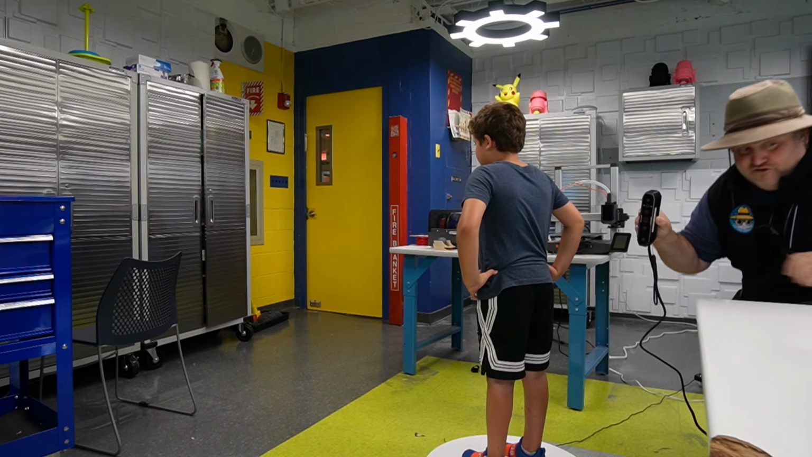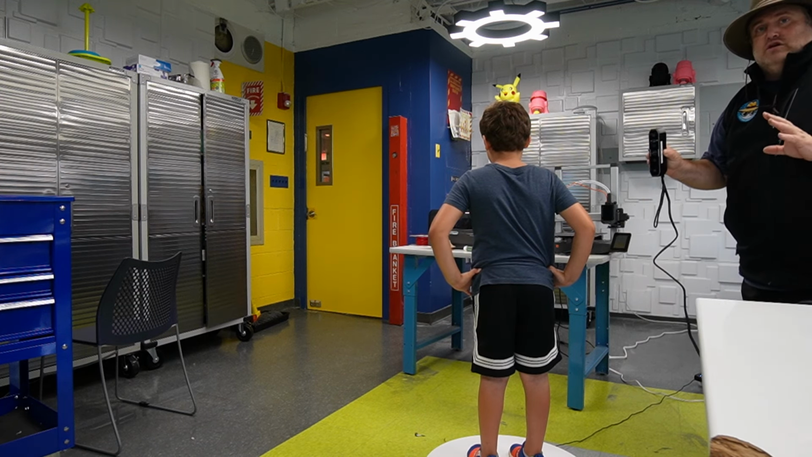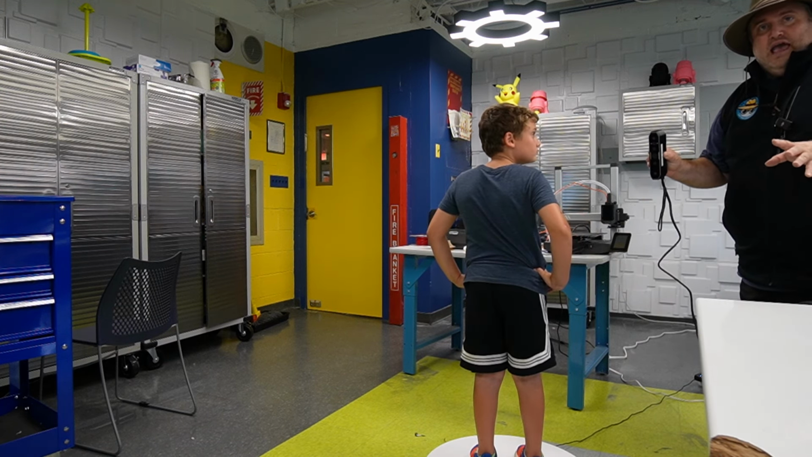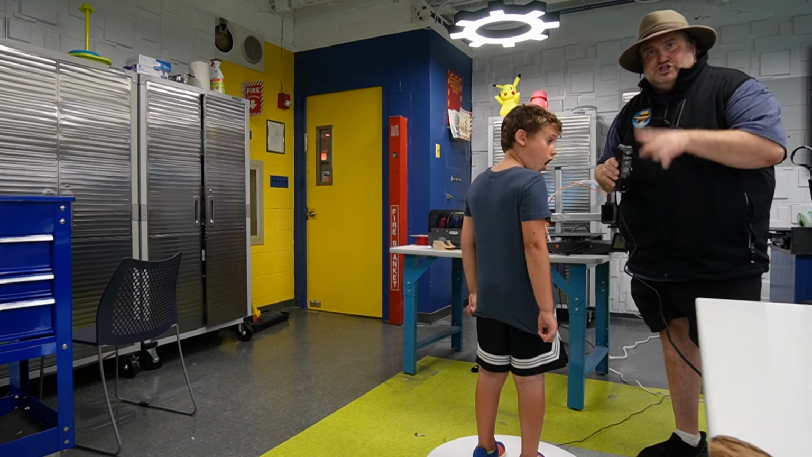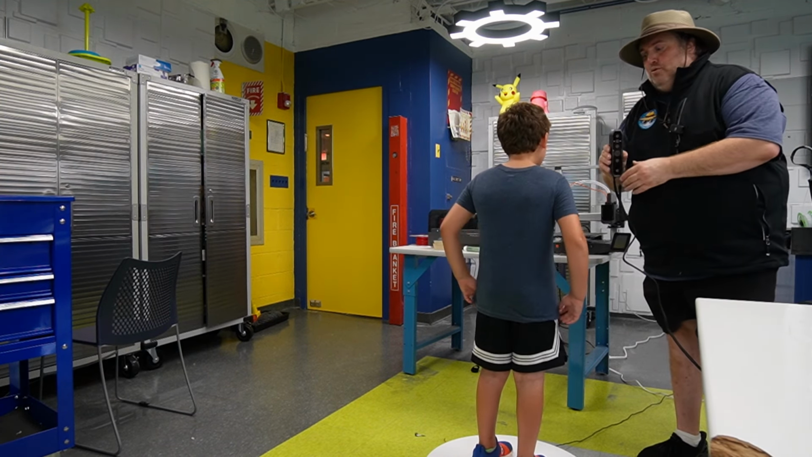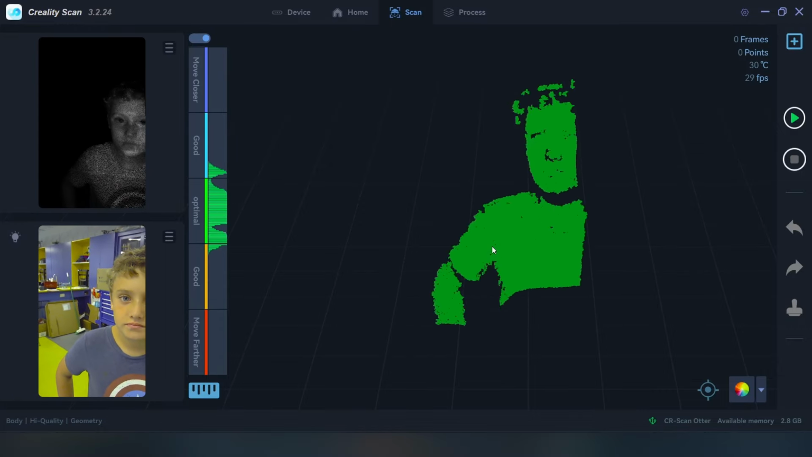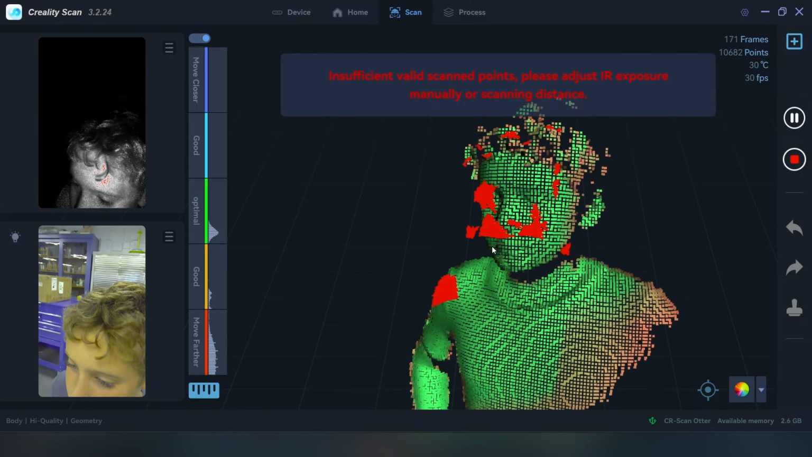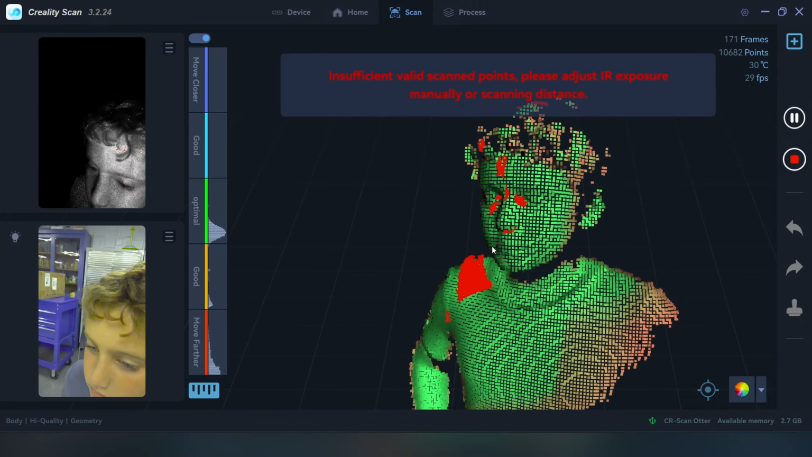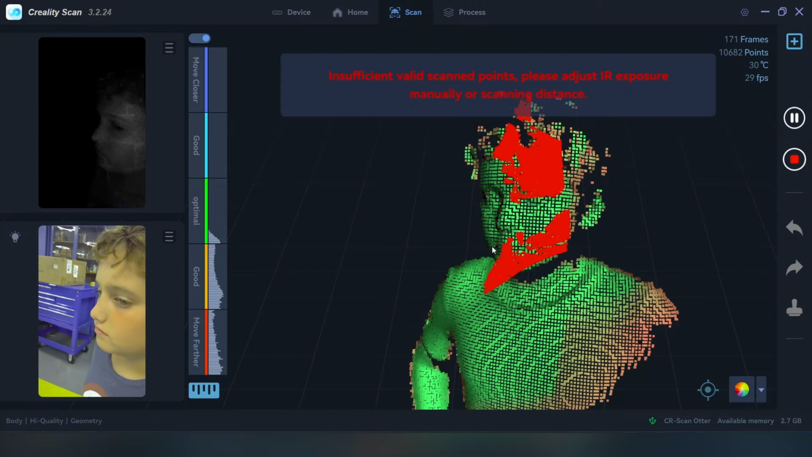The best thing to do when you're scanning, here's a big tip: you should really start with the face first, and then once you're done with the face, you just attack the rest of the body. So, here we go. 1, 2, 3. Creality will tell you that you should try to scan the face just one time, and that should be enough at that point.